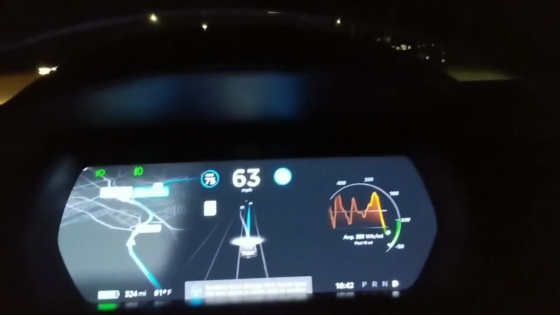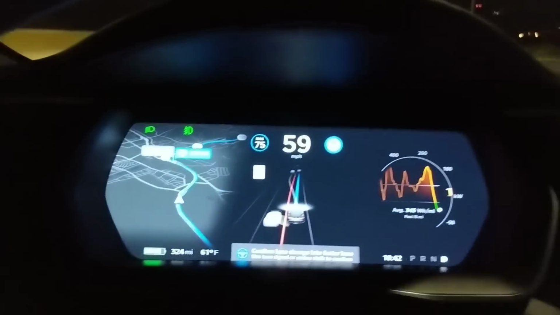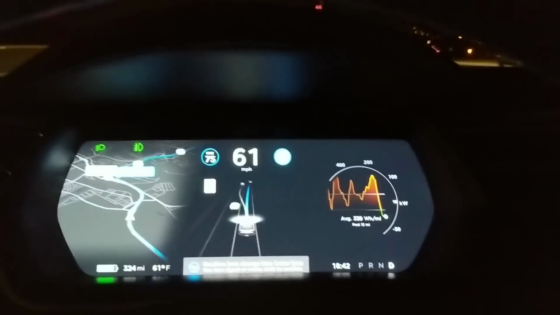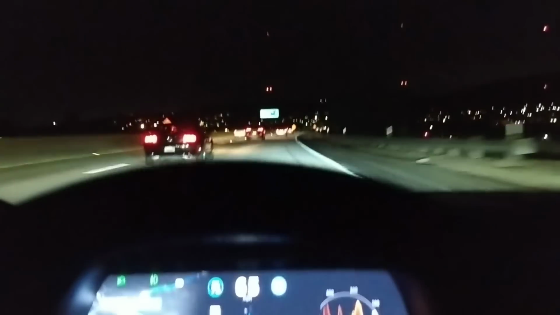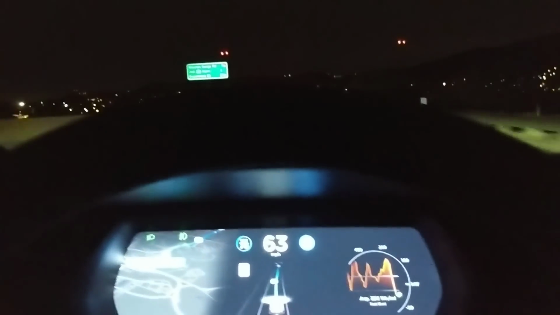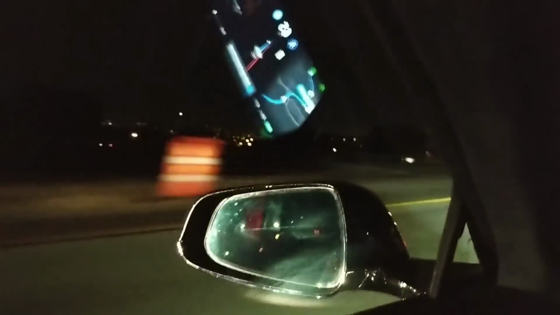Okay, the car is slowing down because the car ahead of me is slowing down, so it's requesting a lane change, but as you can see it turned red. That's because there was a car next to me in the blind spot. So confirm lane change, but then there's this car coming, so I'm not gonna do that.